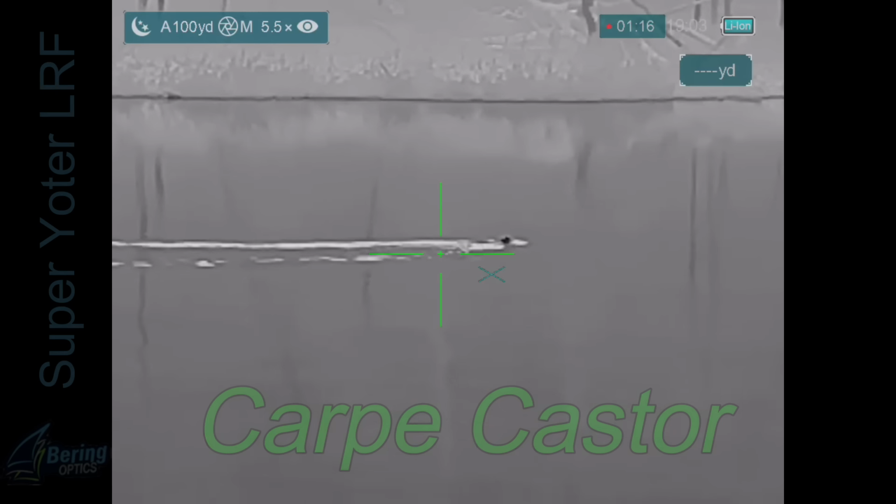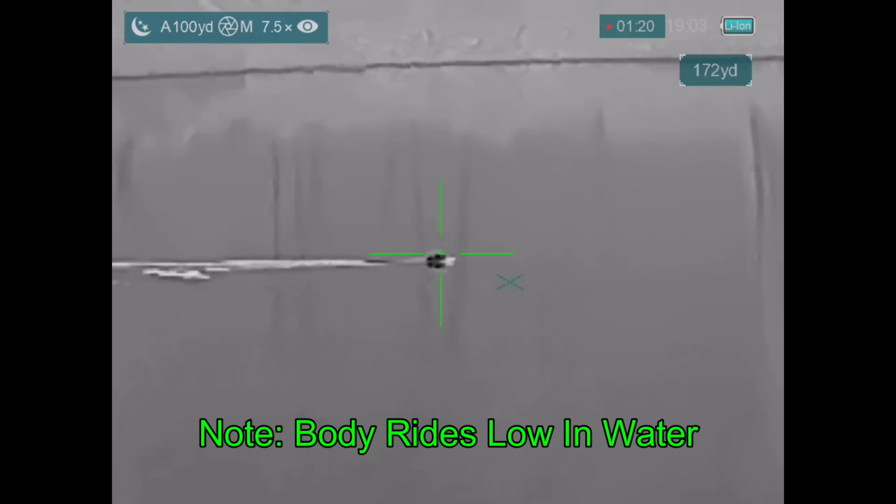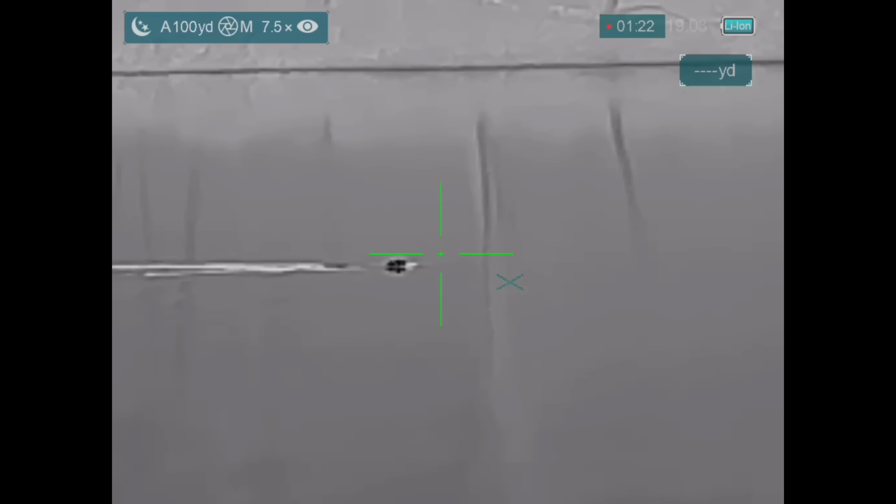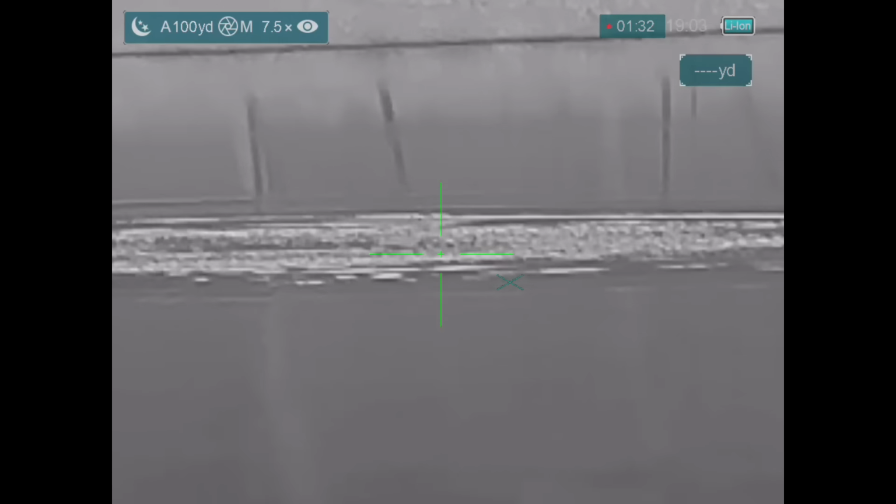Carpe Castor. Notice how the body's riding lower in the water on this one instead of the last one. Take a shot. That's a hit. And I thought that was a good shot. It sounded like a good hit. And I'm not seeing the body.